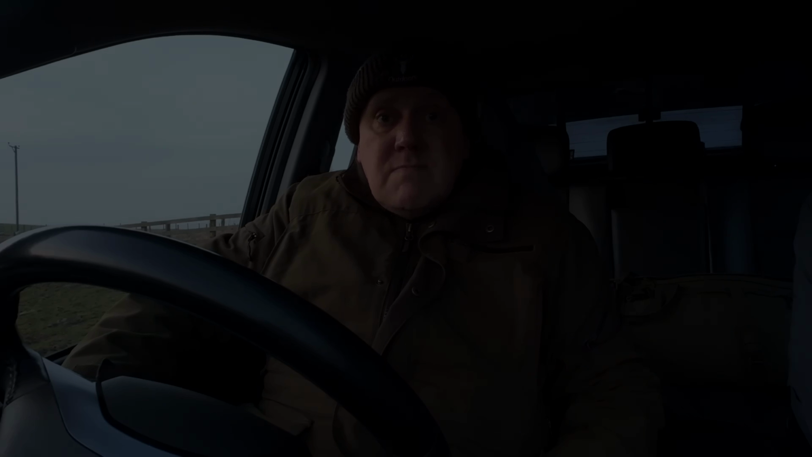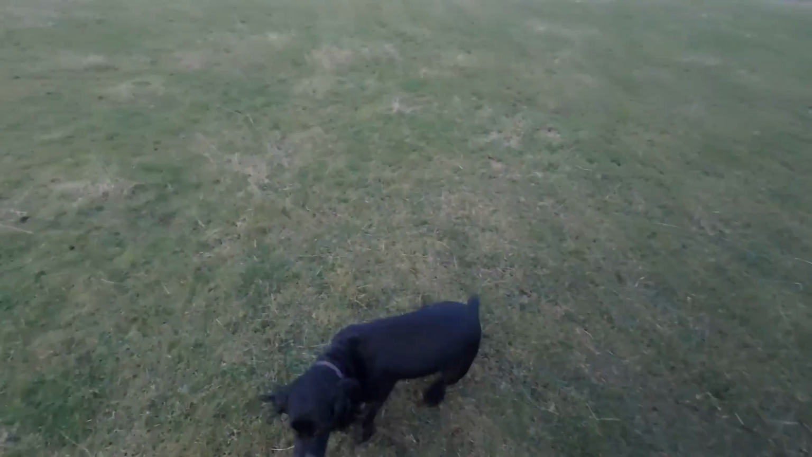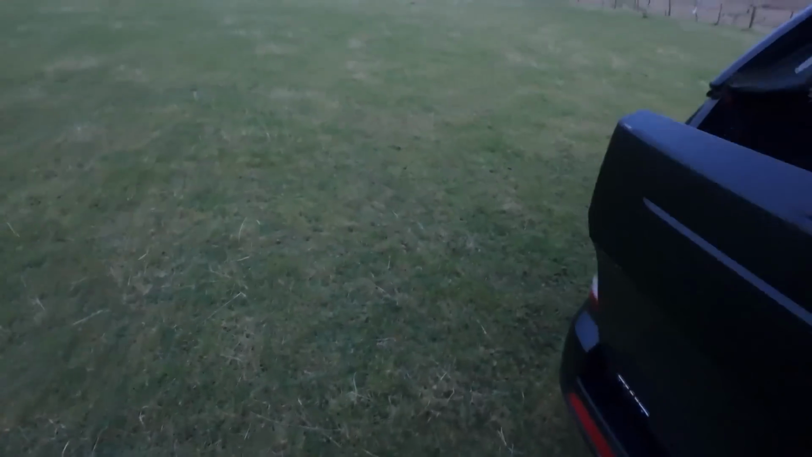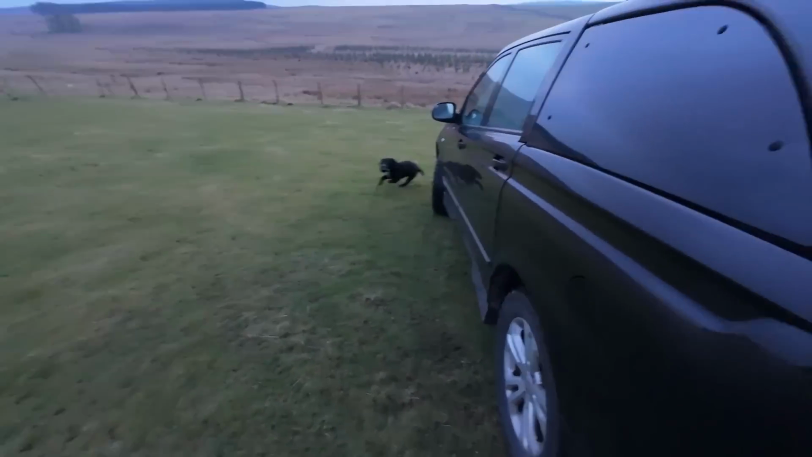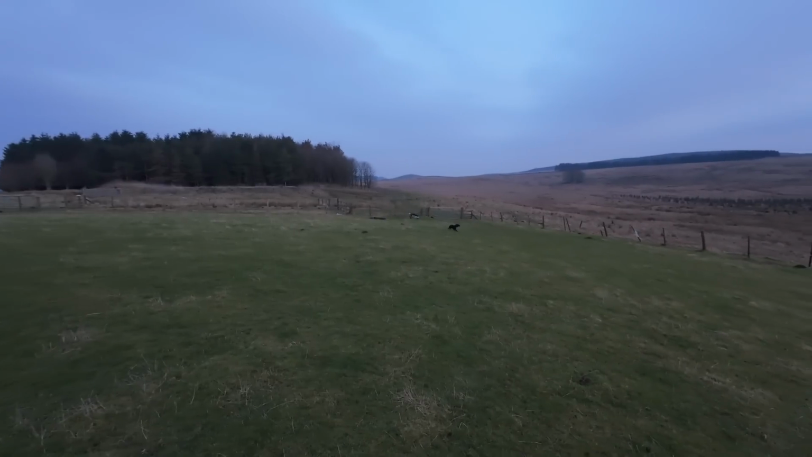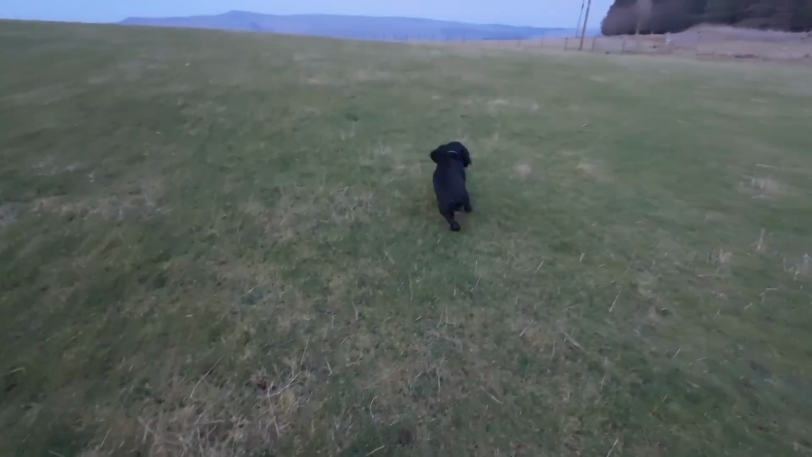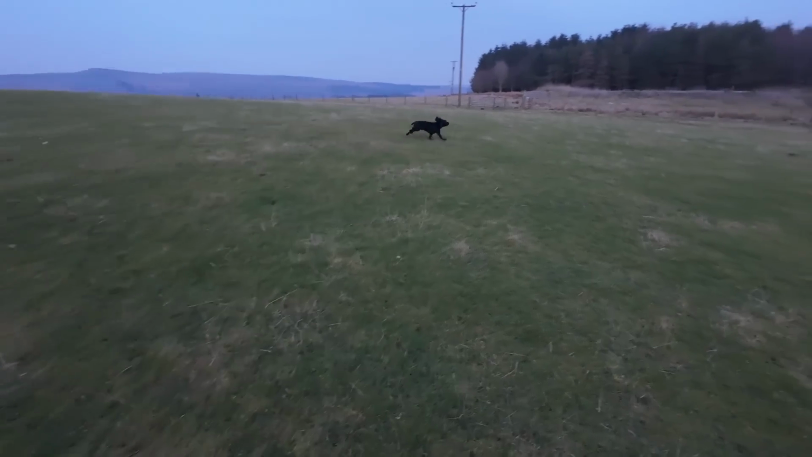So all good. Right, well I've got the dogs with me tonight, so I'm going to let them out, let them have a tinkle. Barney, go and have a little run. Get away, Barney.